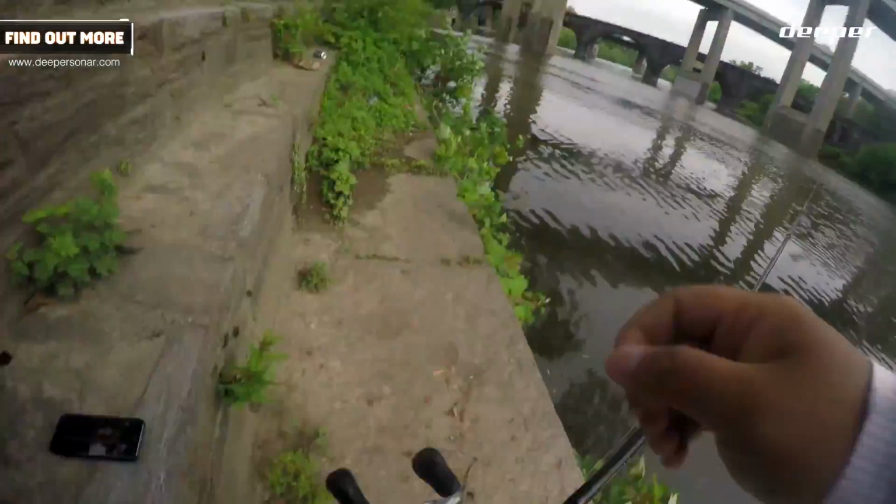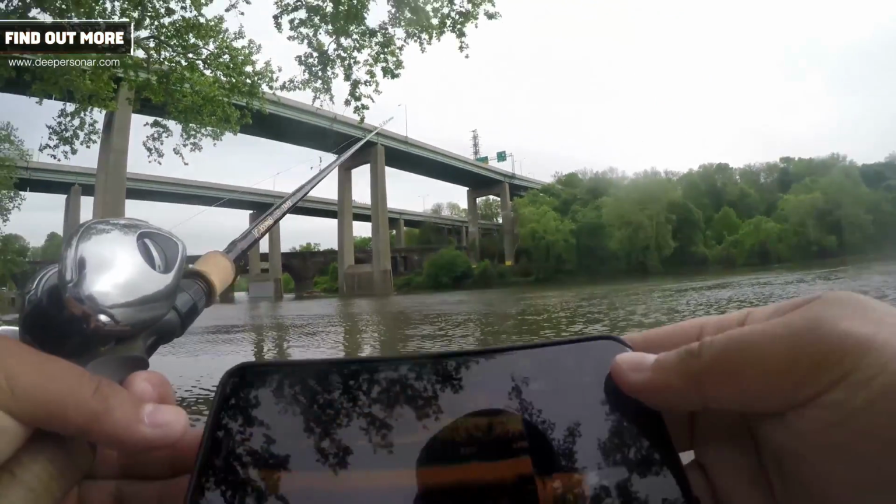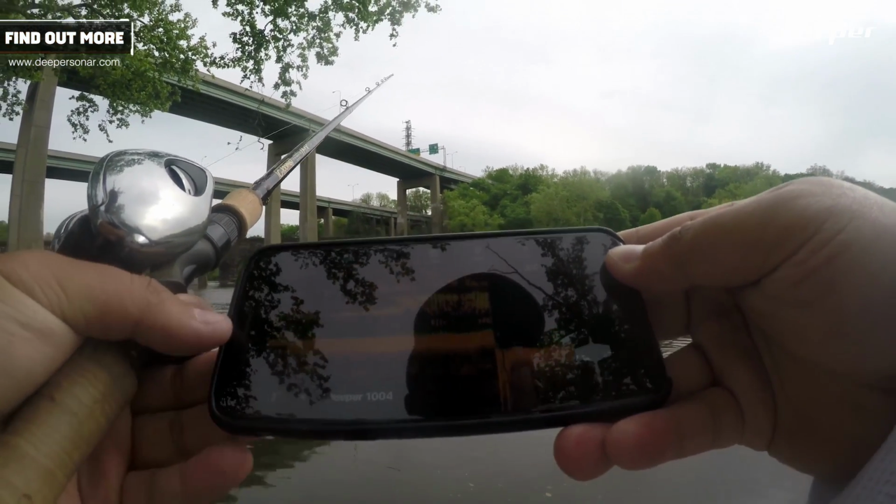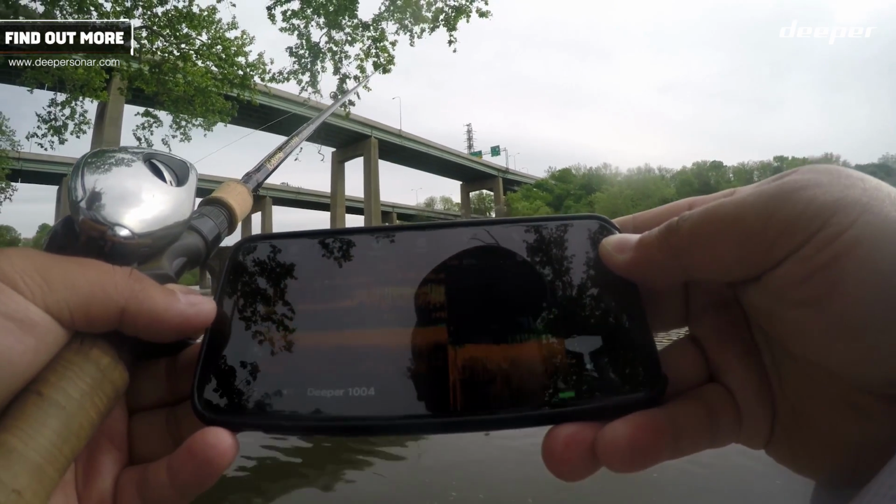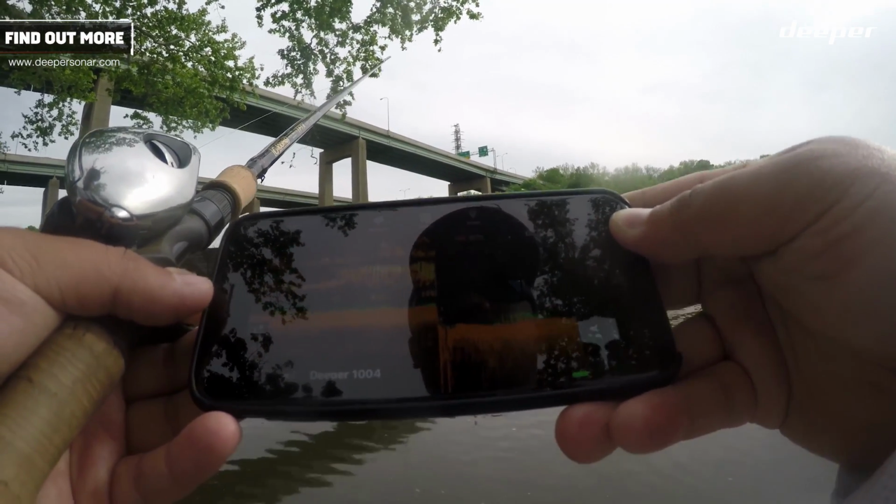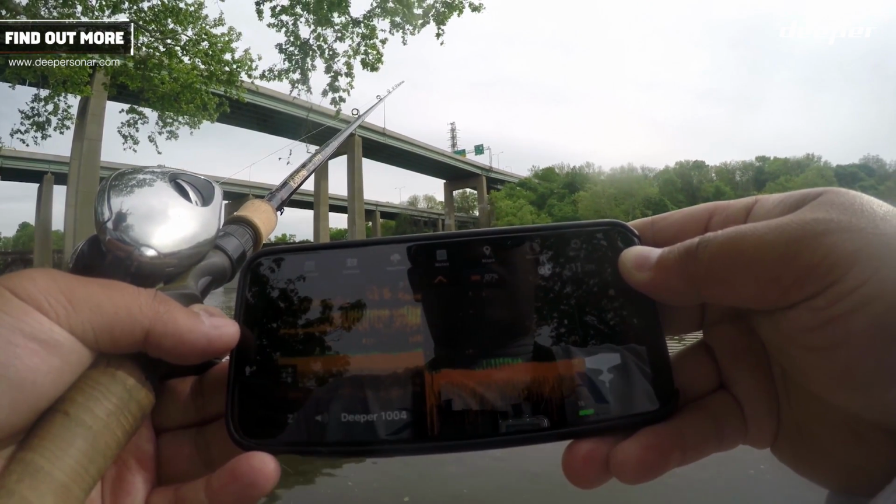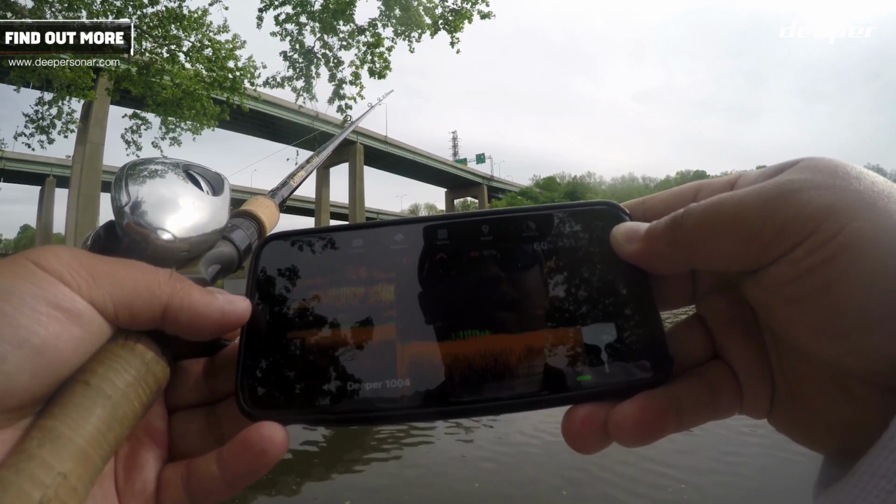All right, just casted it out a little bit further. Let's take a look at that again. So now you can see we've got a new reading here. It's now at 11 feet roughly, and you can see it's a lot more clear now. Not as much debris as it was on the bank. You can see some of the vegetation on the bottom, possibly some fish around here.